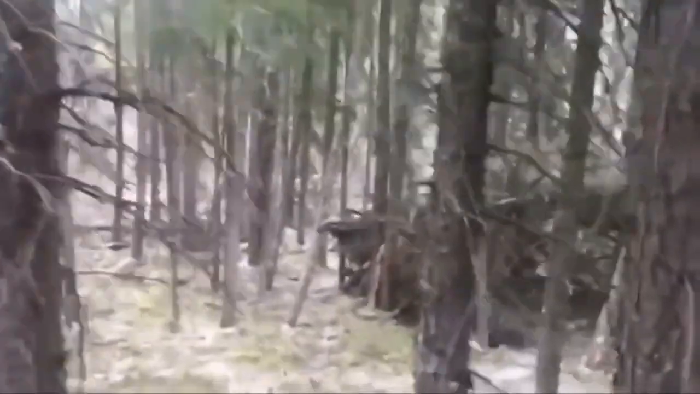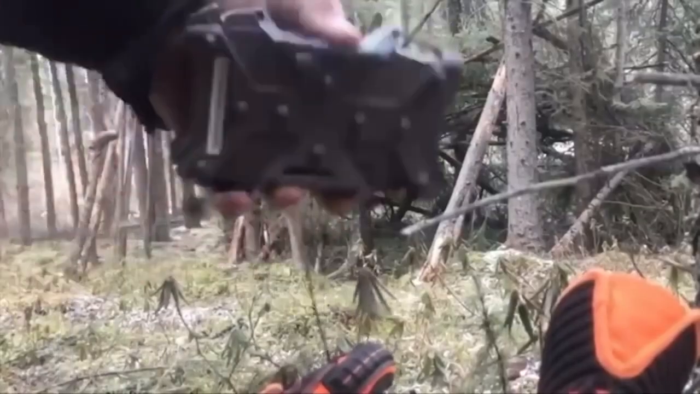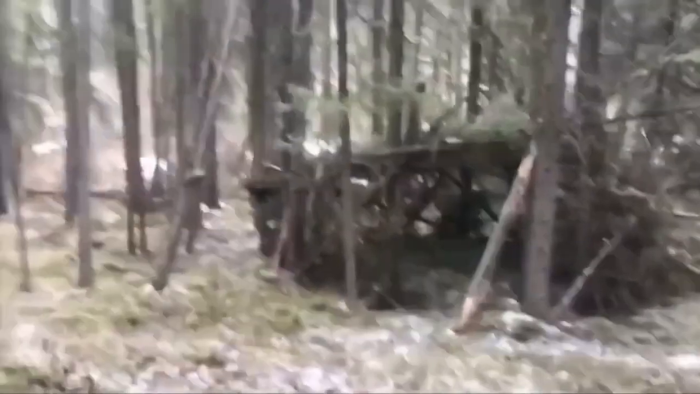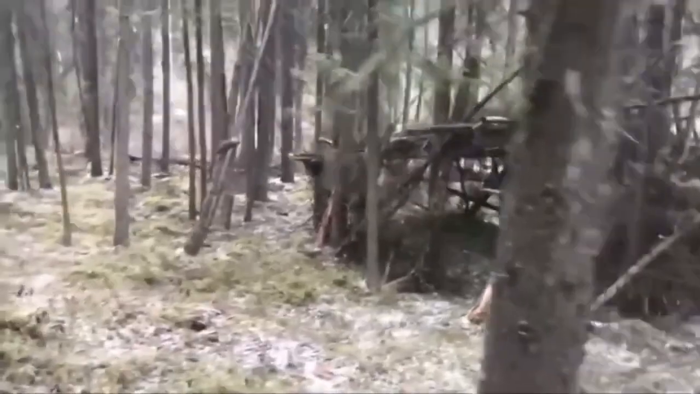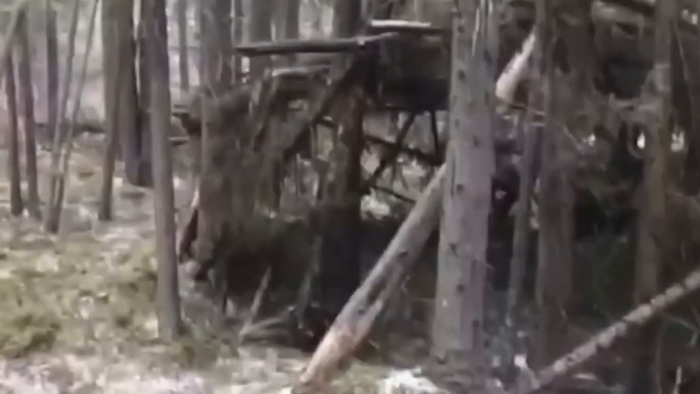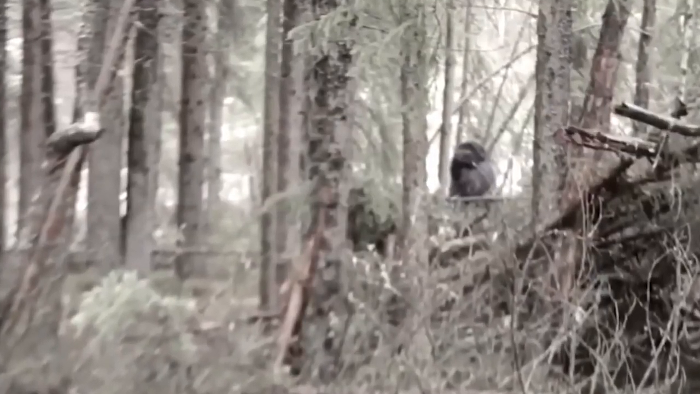Number 3. Bigfoots, huh? Now there's a topic that gets people talking. Picture this. You're deep in the woods, surrounded by the quiet rustle of leaves and the occasional chirping of a bird. Suddenly, you hear a noise that's too loud and too heavy to be a deer or a bear. You freeze, your heart pounding in your chest, and you catch a glimpse of something moving through the trees. Something big, something hairy, something...